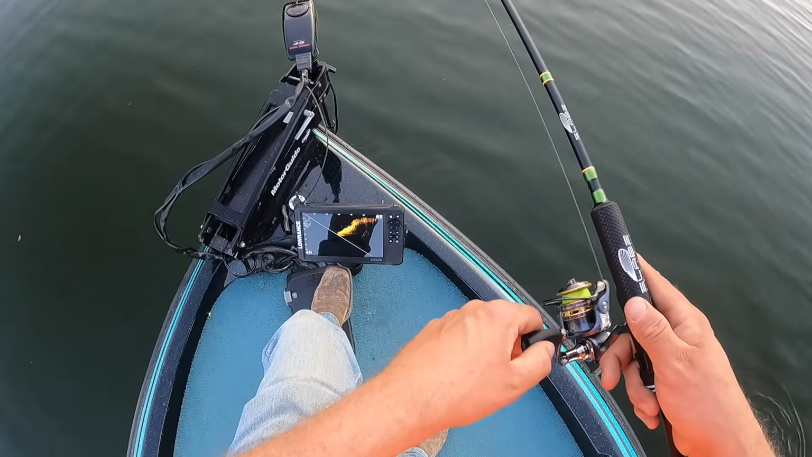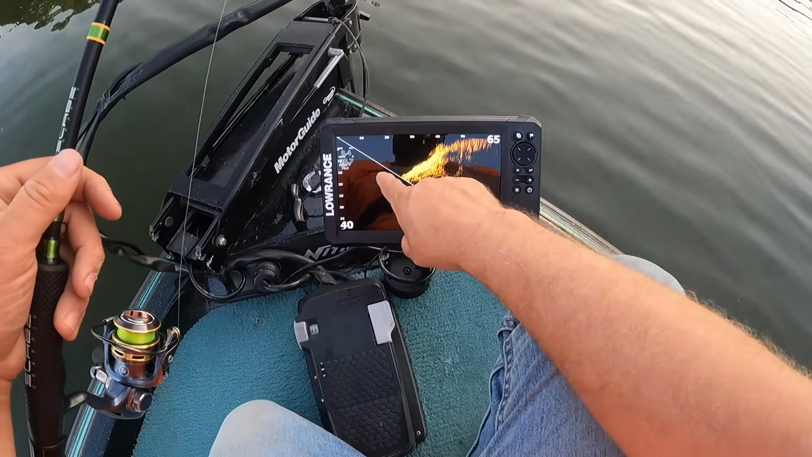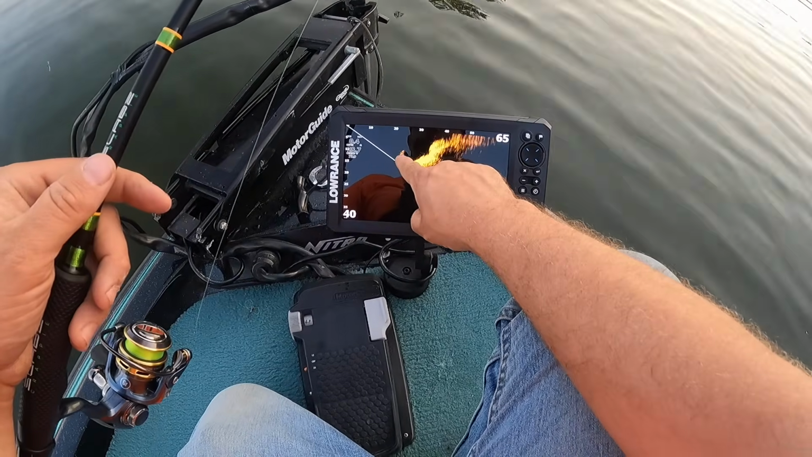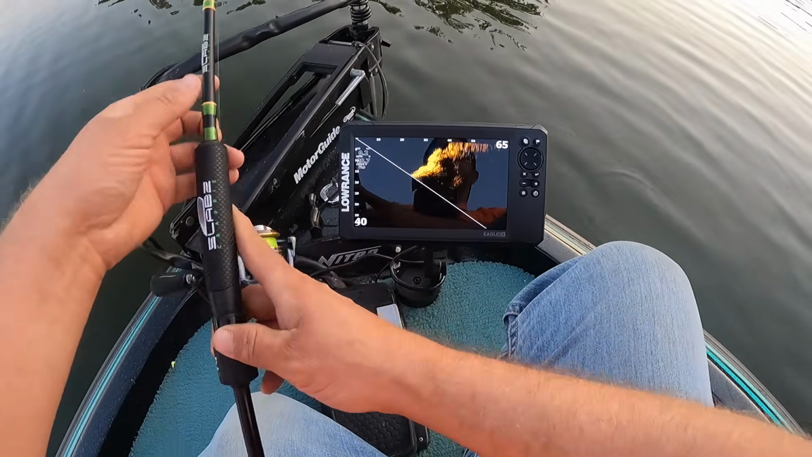Very nice ledge right here that I like to fish. I mean, basically, looking at this, you can tell that at about 20 foot out, it just starts going up. There's a little ball of most likely bait right there, 20 foot away from us. Nice clear picture of that.